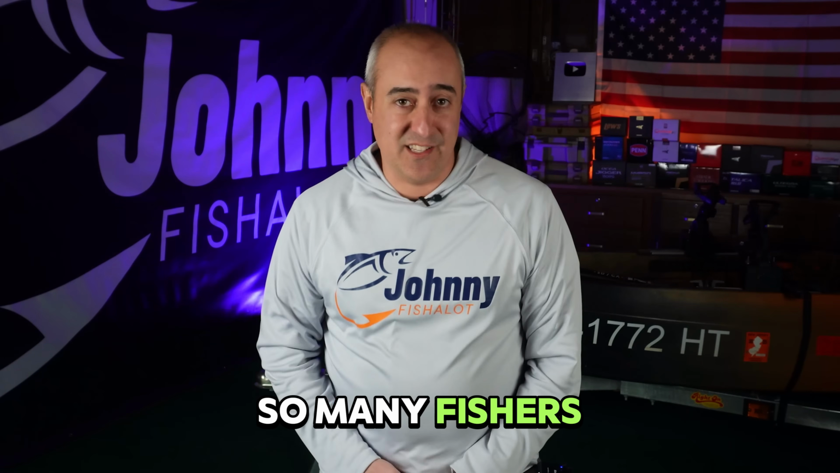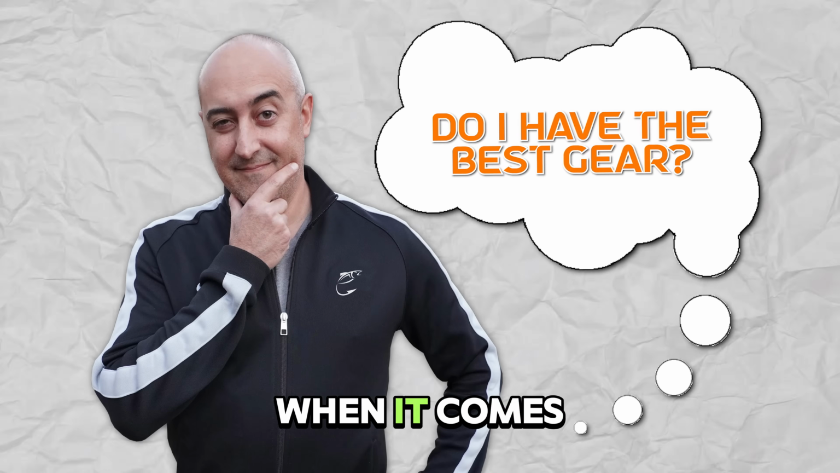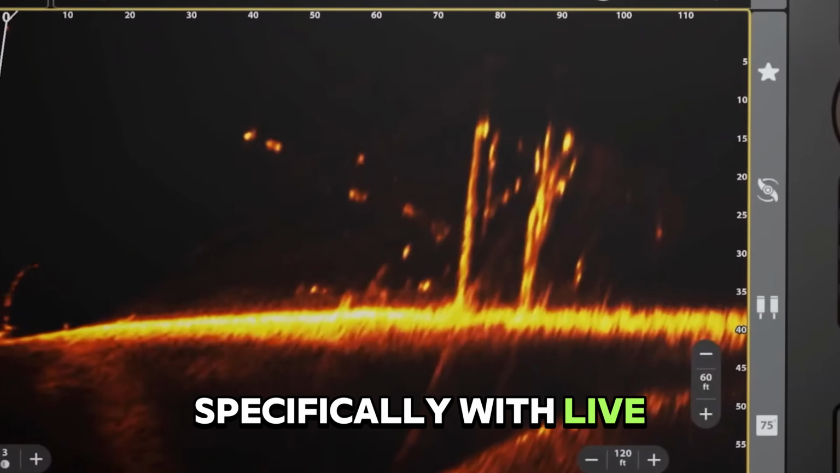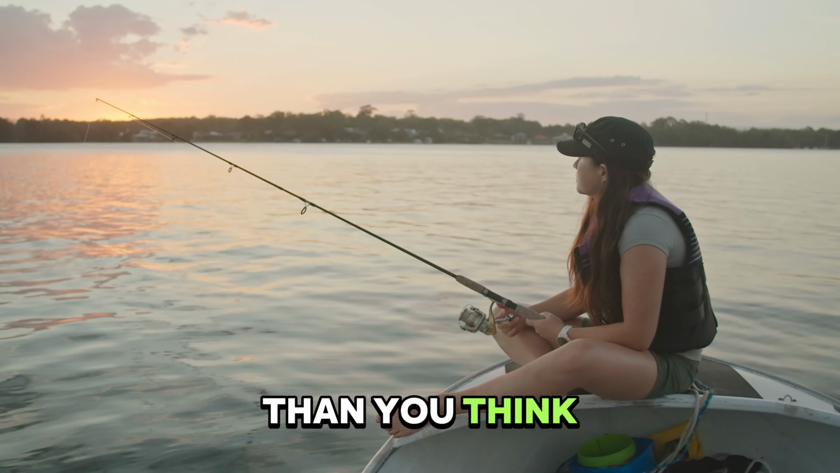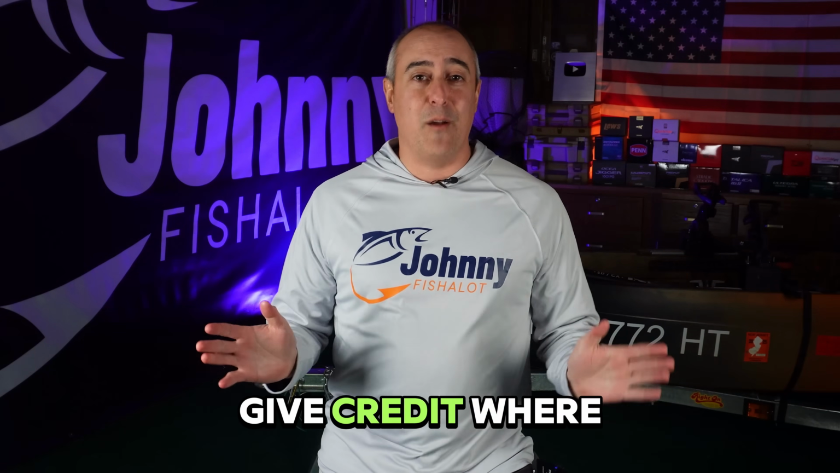So many fish-a-lots out there are always worried about, do I have the best gear for the job when it comes to my fishing? And in terms of the best equipment, specifically with Livescope technologies, that train of thinking could be leading to a lot more fish-a-lots out there than you think coming up dry in each and every one of their fishing trips. Now, I gotta give credit where credit is due.